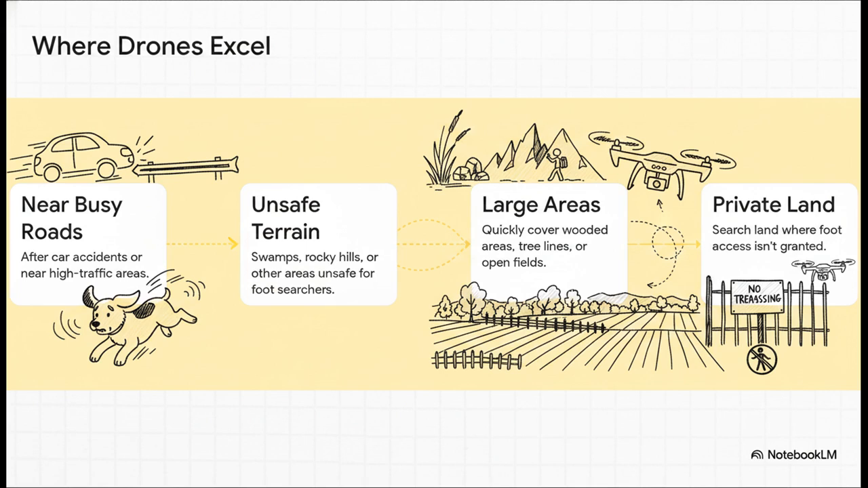Or what about treacherous terrain, like a swamp or super rocky hills? A drone can cover that in minutes, no problem. And of course, it can scan those huge fields we talked about. And here's a big one. What if your pet ran onto private property where you can't get permission to go? A drone can legally fly over that land and search for you. It's just an incredible advantage.